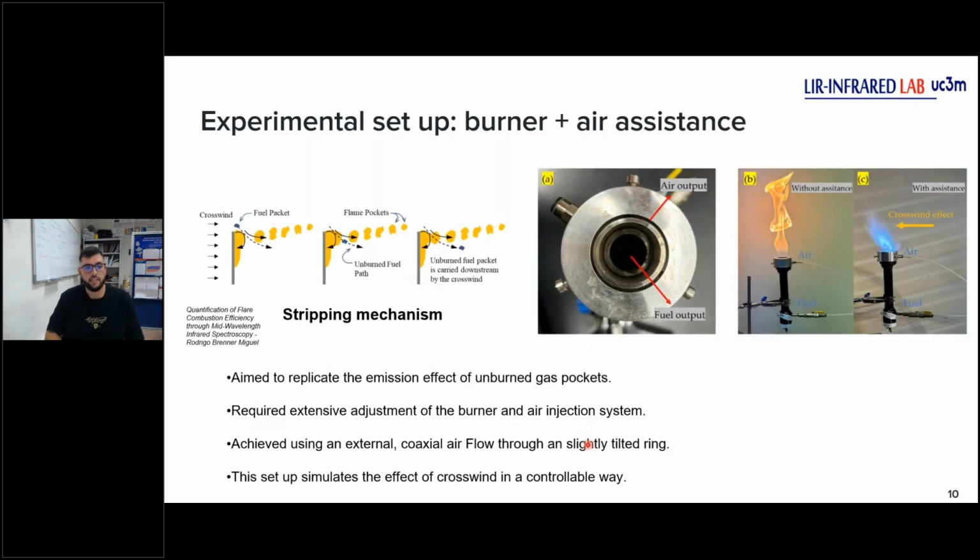And the last point on our setup is the burner. The burner is very important because we designed our burner thinking about the stripping mechanisms. For me, it is the most realistic way to get unburned fuel. So the effect is like we have crosswind in the real scenario.